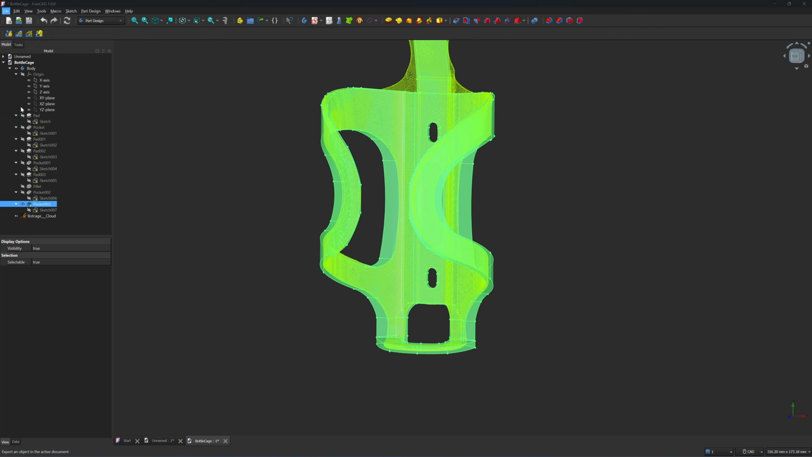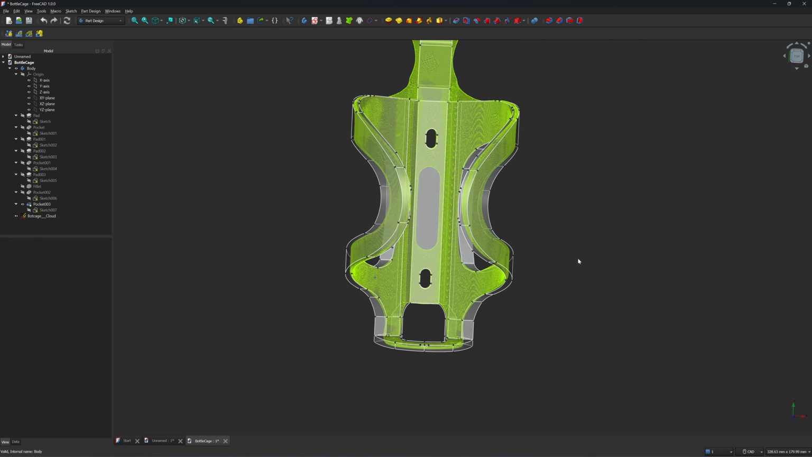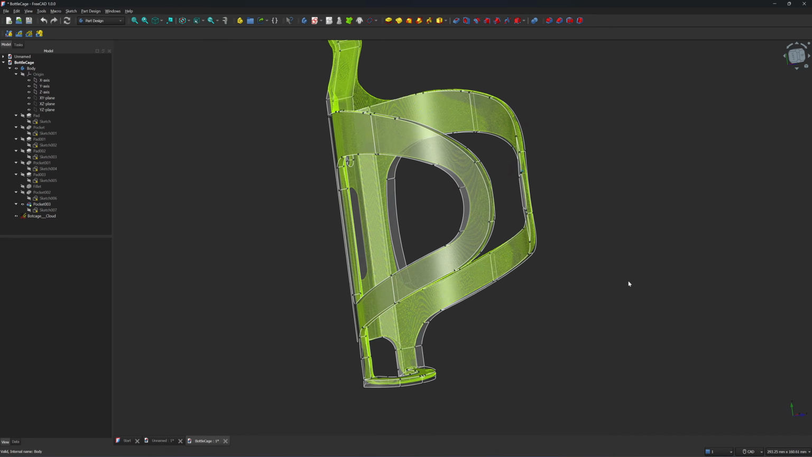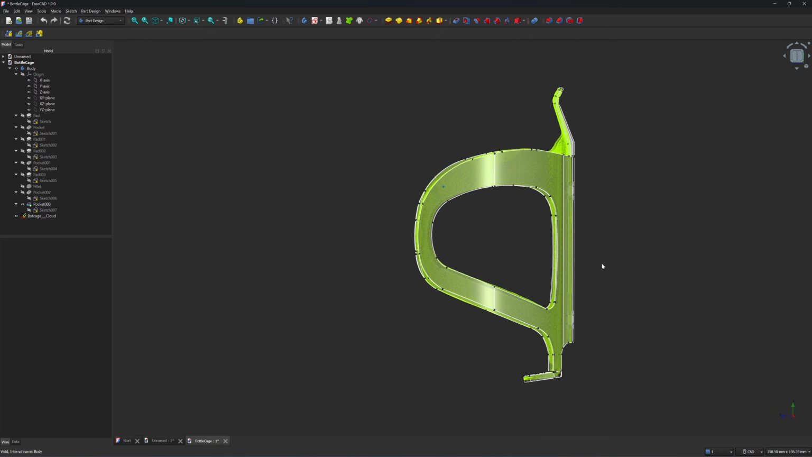Click on export as STL, and then I send it to the slicer for printing. FreeCAD is a good tool. I mean, it's not as good as Inventor, but it's free.